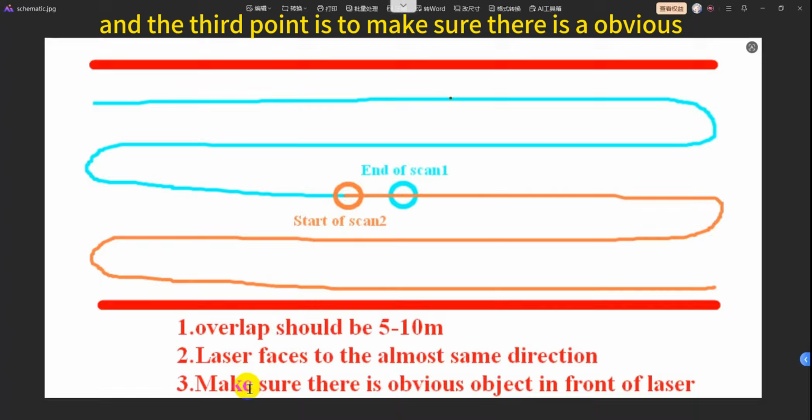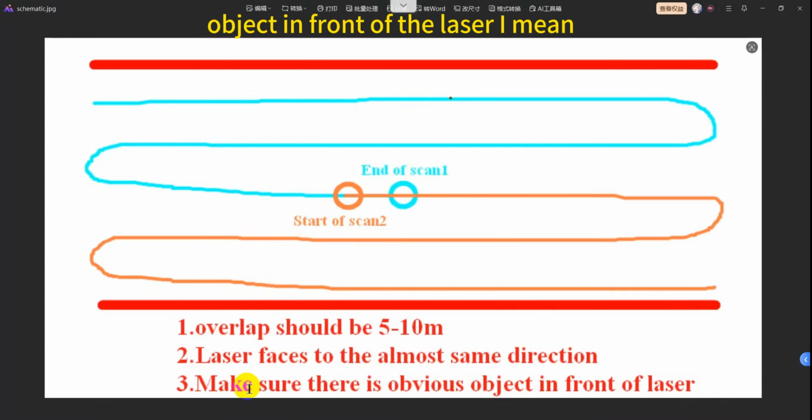The third point is to make sure there are obvious objects in front of the laser. I mean, when you stop and when you start a scan, make sure there are obvious objects in front of the laser, like a door or a facade or something.